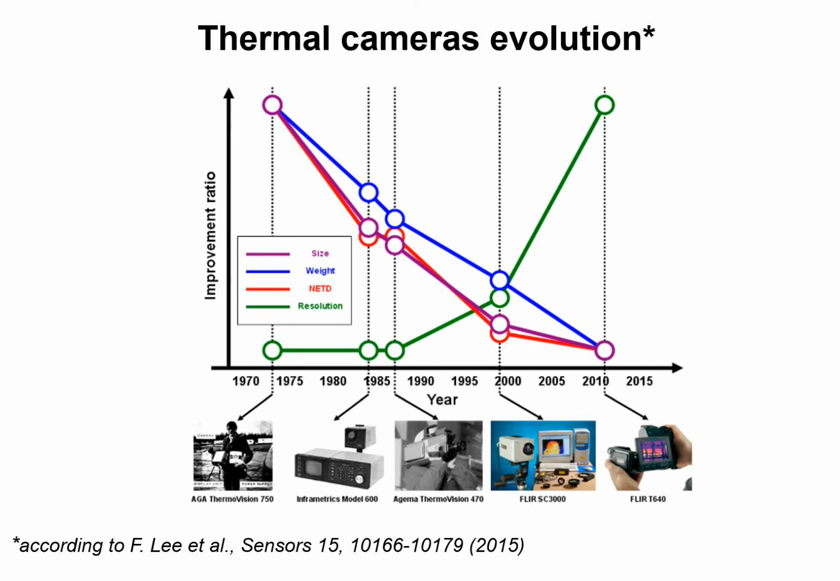We said that the technological evolution of thermal cameras played a crucial role. As a matter of fact, in recent decades, infrared cameras shifted from expensive, difficult to use, and heavy systems to more affordable, usable, and portable ones.